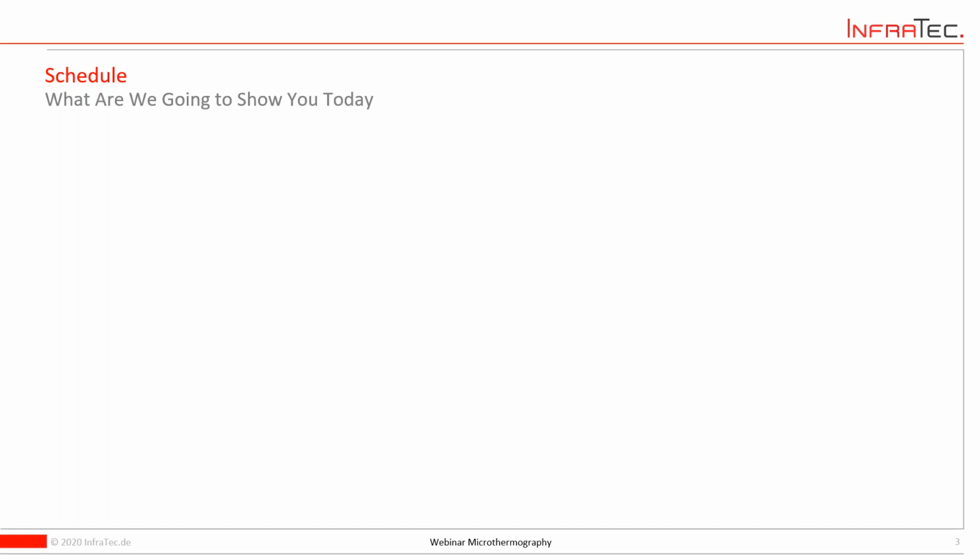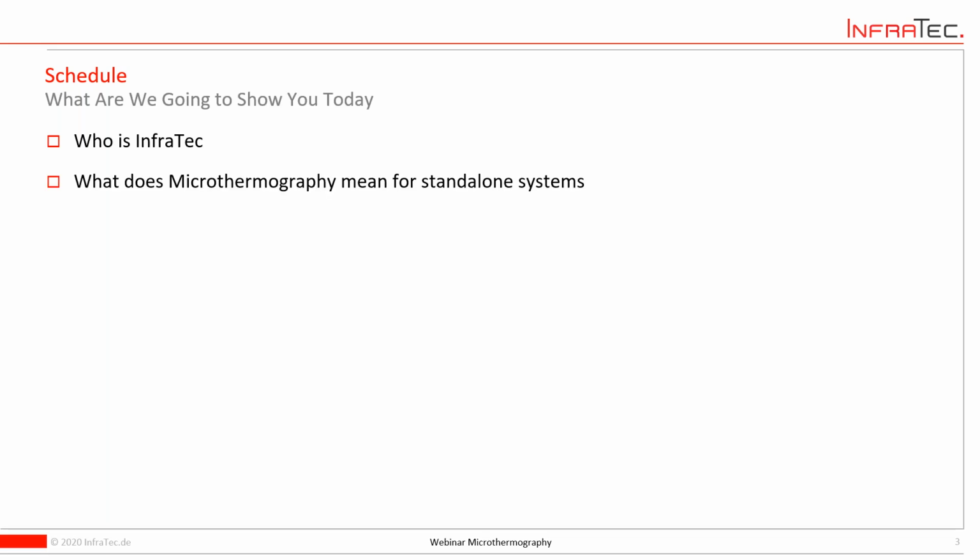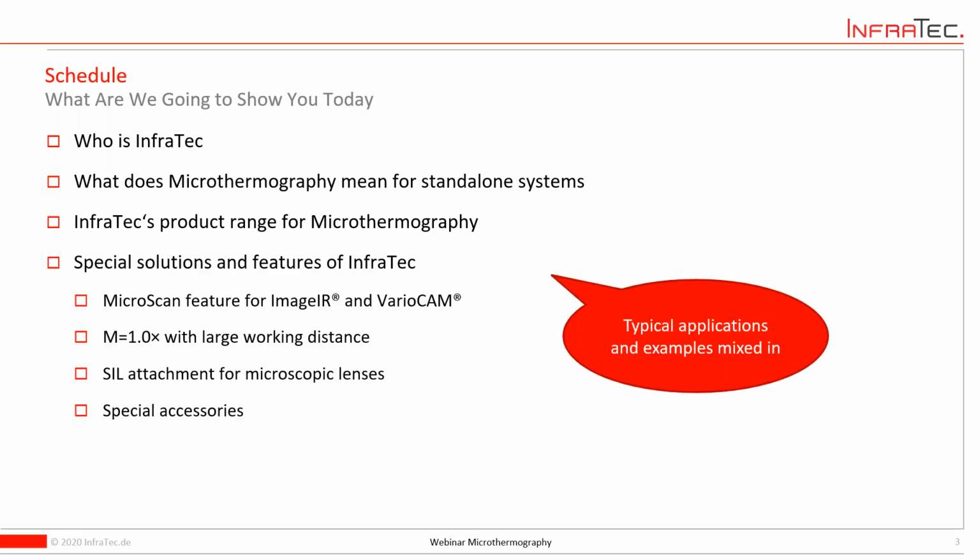But the schedule will be the following. To begin with, I'd like to give you a brief, short introduction what InfraTec is, who we are, what we are doing, what we are concentrating on. Of course, a short definition what microthermography for standalone system means, at least for this presentation. And then we will run through our solutions, our product range for microthermography. This shall be mixed in with some examples and typical applications. Of course, it will be a lot of electronics examples, but I found some others too.